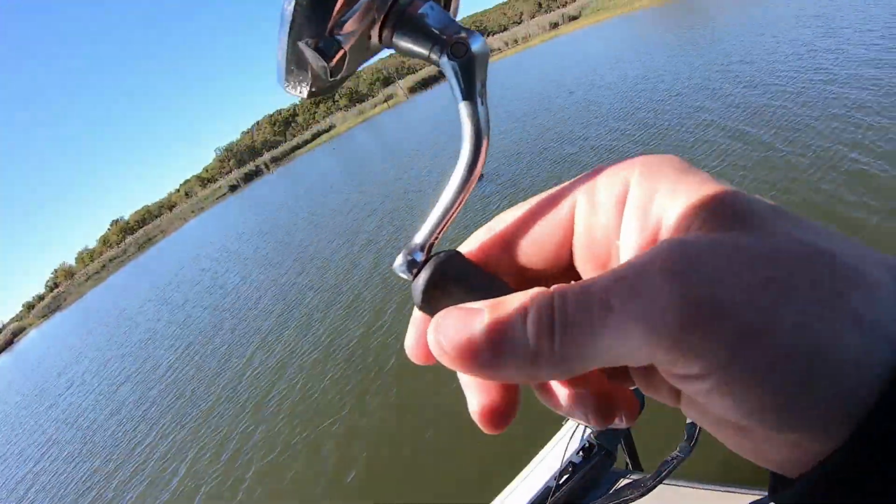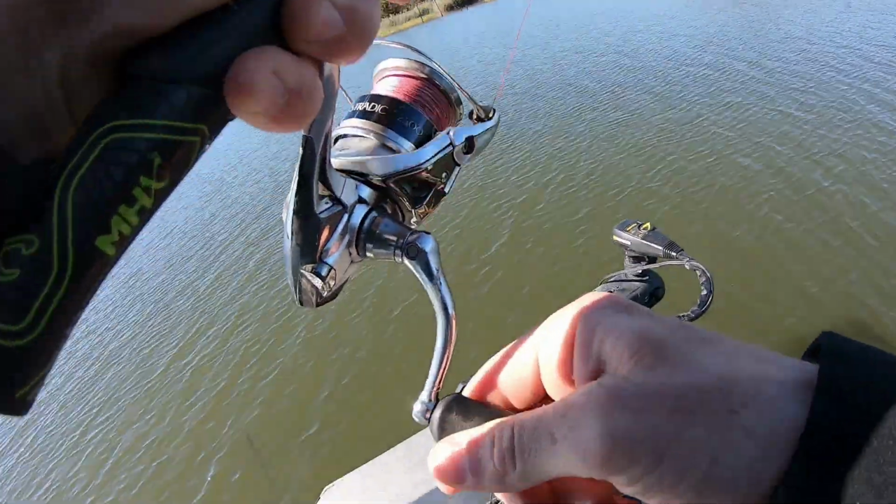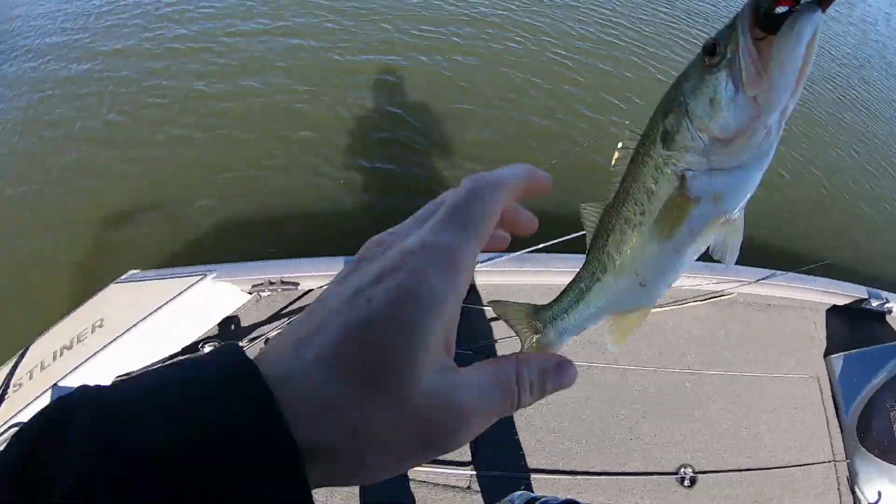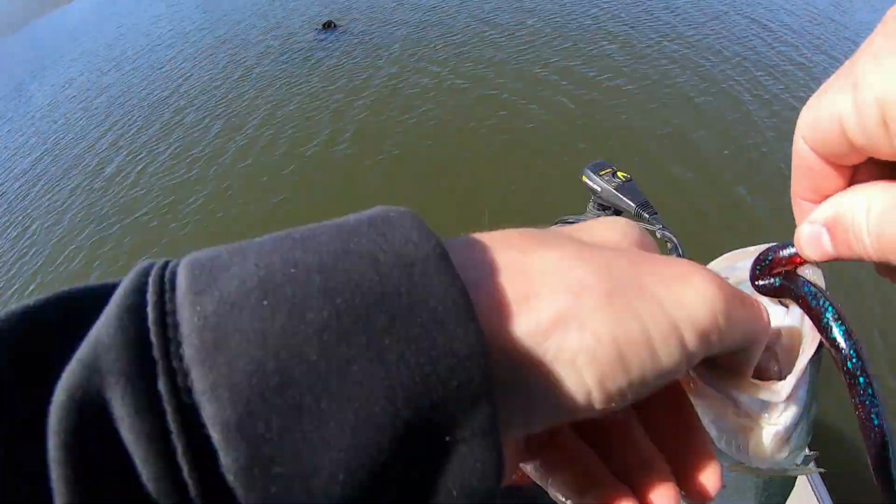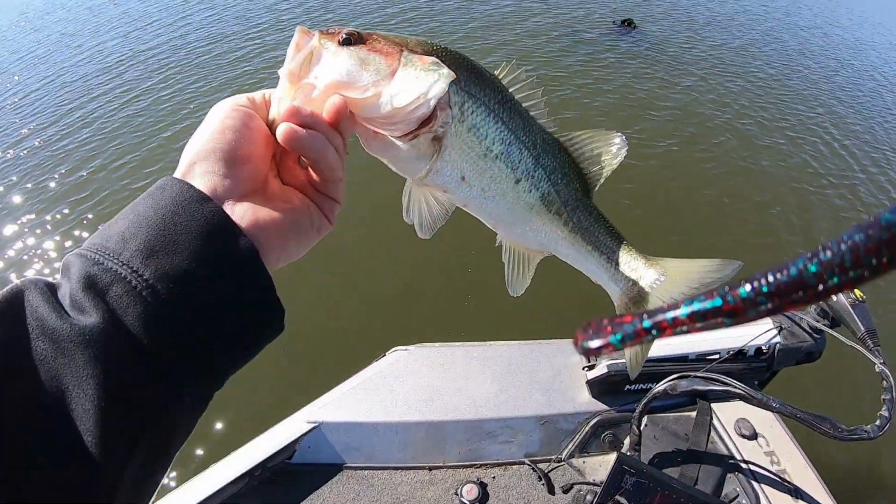There's one. Got him. Shaky head again. Not nearly as big though. Okay, we're starting to refigure these fish out. Just took a while. That sun had to get up and they had to get positioned, but we're getting them figured out. Not the right size, but we'll figure them out. Or we have figured them out.